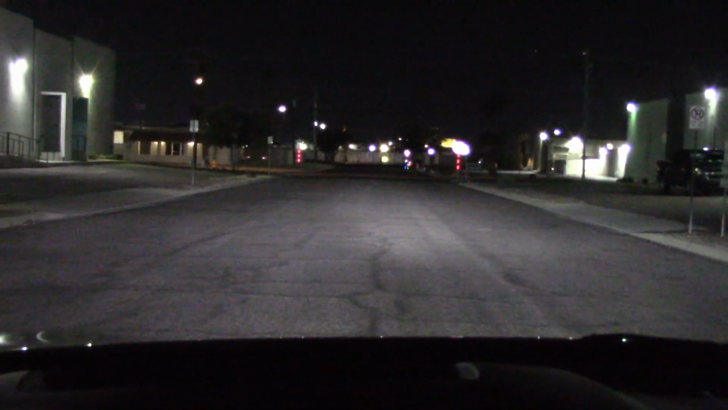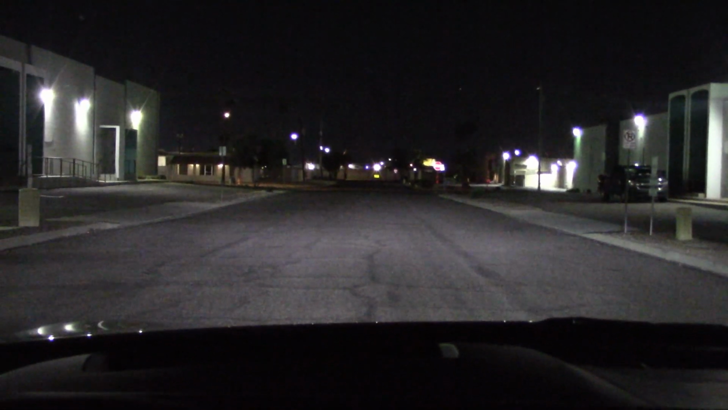Let's take it out on the street. Alright, no lights, low beam, high beam. Reaches out in the middle, but not on the sides. And again, low beam cutting off. And this dude on the bicycle has the right idea.